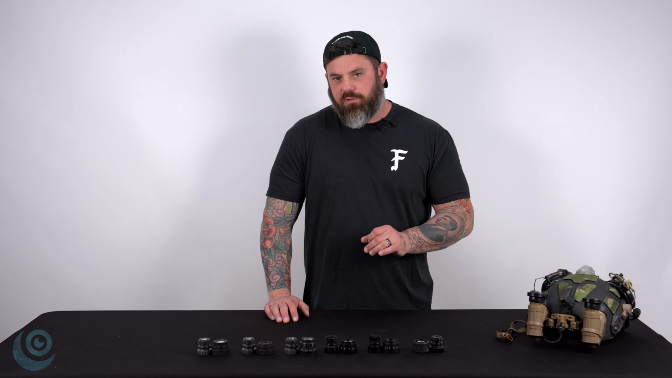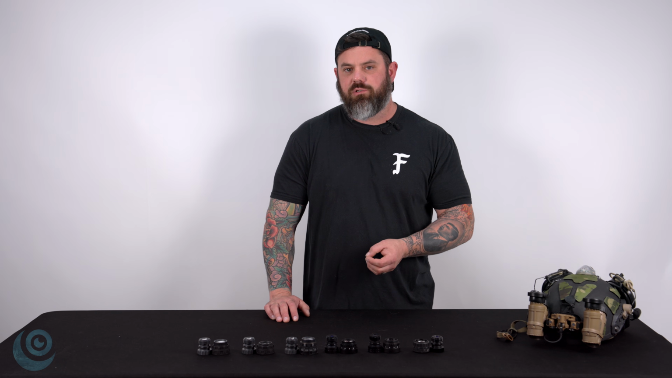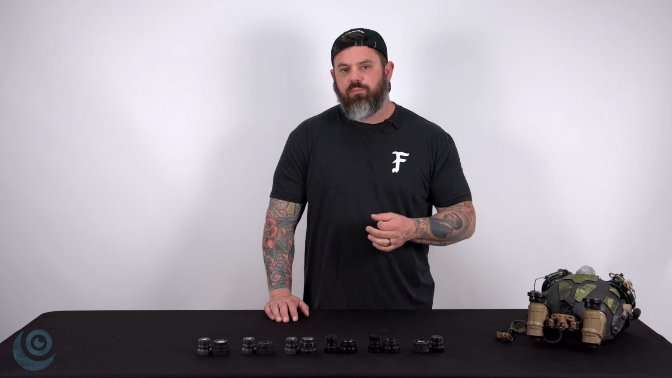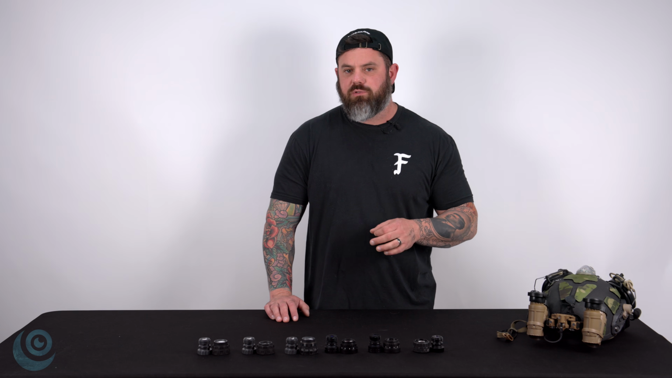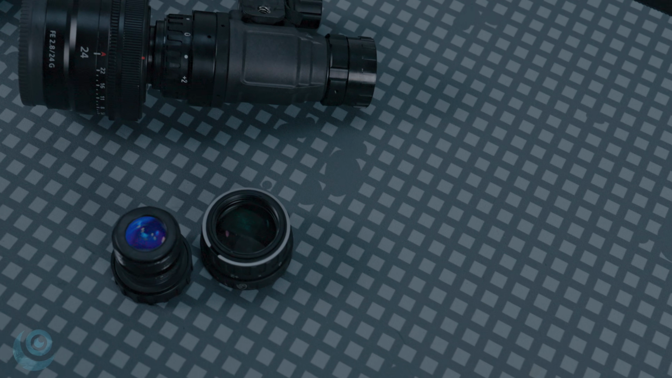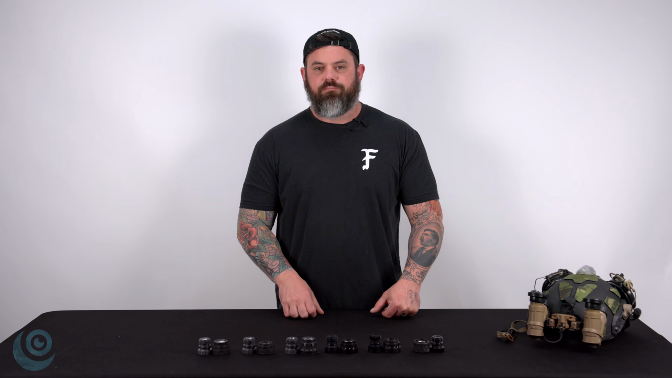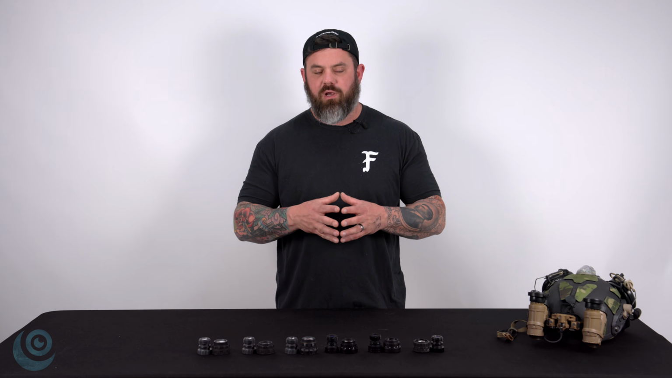The criteria for this testing included a monocular using the same L3Harris tube. We annotated some of the performance metrics, but if you missed it, it's a 72 line pair, 40 SNR roughly tube. We selected this one because we didn't want the tube to be a limiting factor in the performance of the optic. Like we've done in other tube comparisons or optic comparisons, we really want to make sure there's nothing hampering your perception of the performance of different optics when we're comparing them side by side.